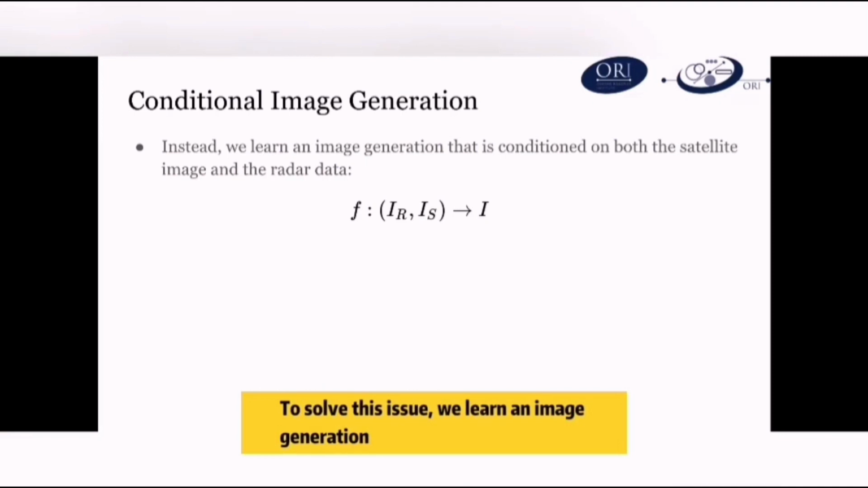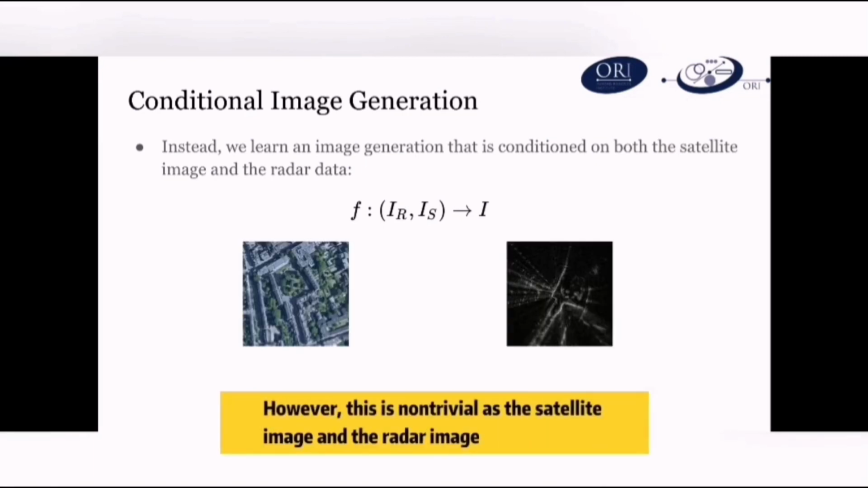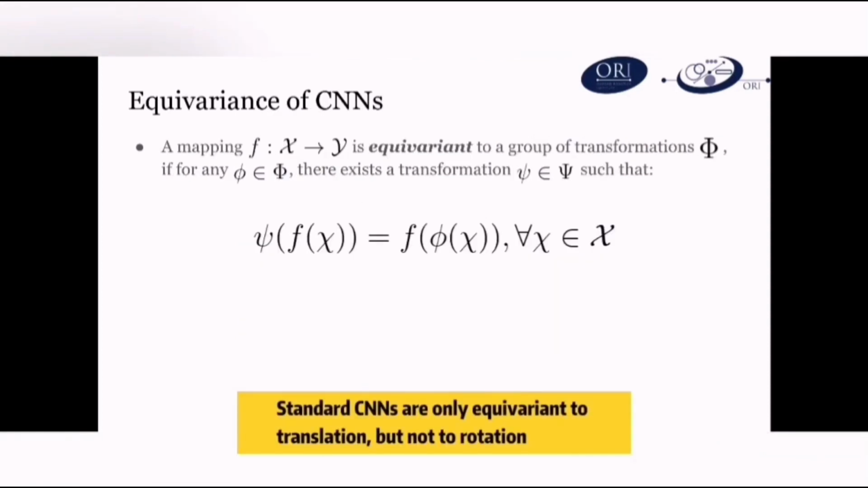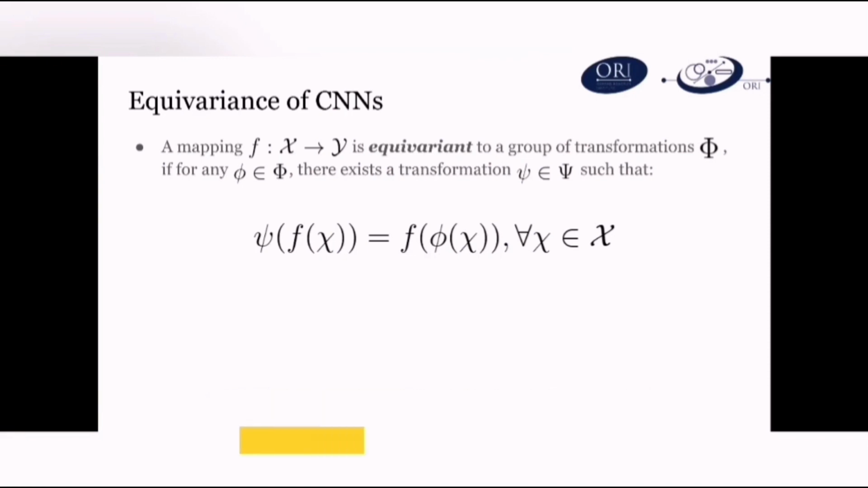To solve this issue, we learn image generation that is conditioned on both the satellite image and the radar data. However, this is not trivial as the satellite image and the radar image are offset by a translation and a rotation. Standard CNNs are only equivariant to translation but not to rotation. Therefore, it's not immediately clear how the network can fully take advantage of the mutual information between the two inputs.